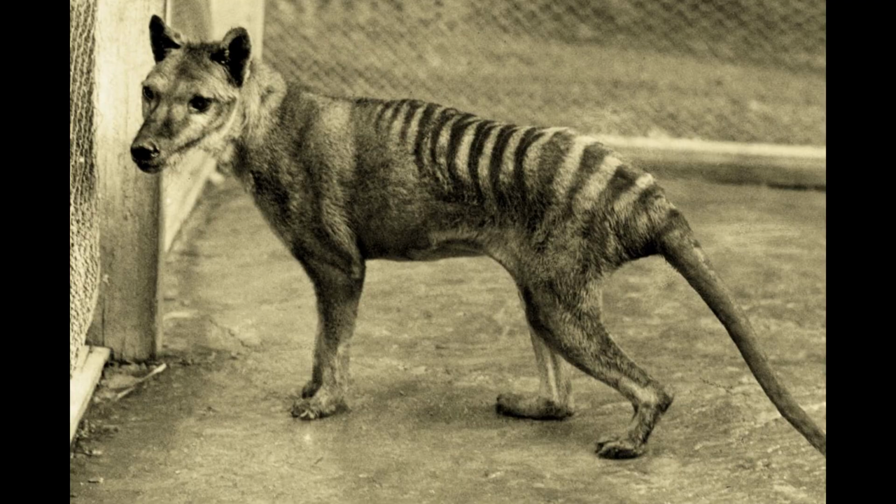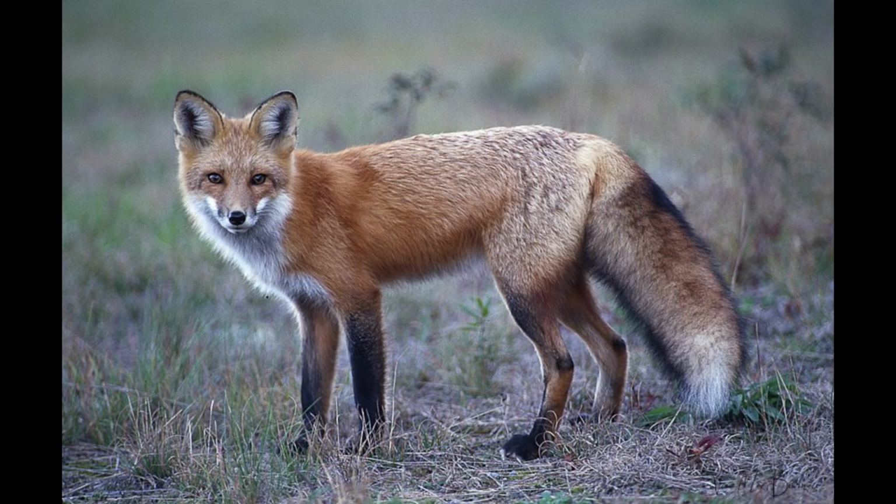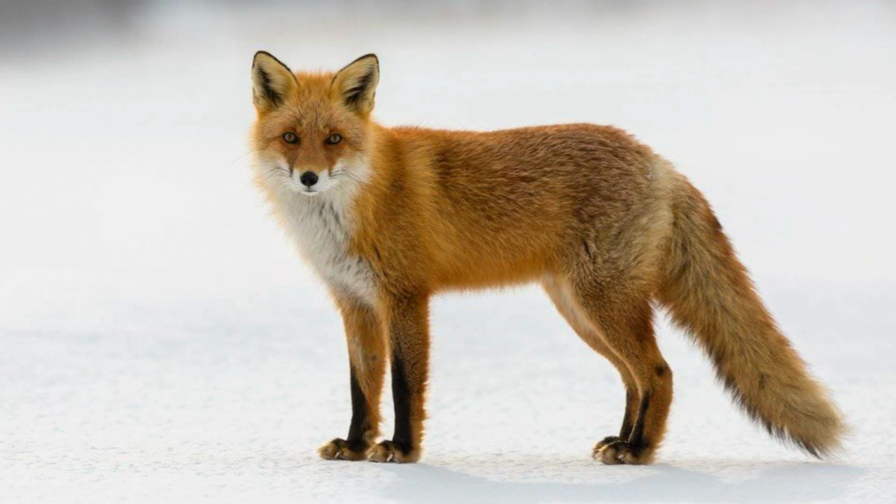But the last thing that I want to point out is the heel. So one of the main differences between the shape of a thylacine and a fox is by looking at the heel. So here's a picture of a thylacine, and notice how the heel is very short. But if we look at a picture of a fox, notice how the heel or the back of the leg goes up much higher, almost halfway up the leg. And in this footage, honestly, it's just really hard to tell.